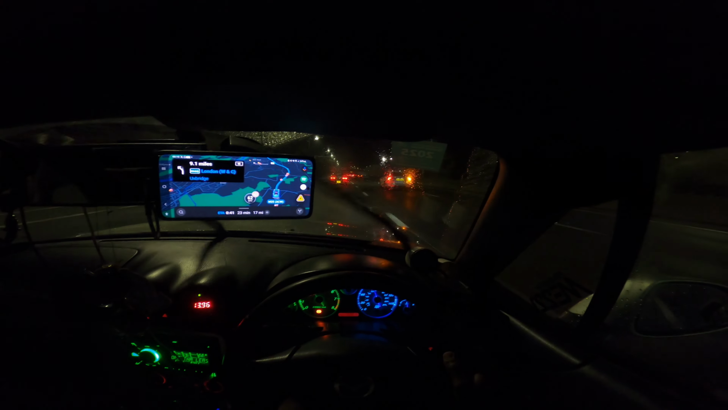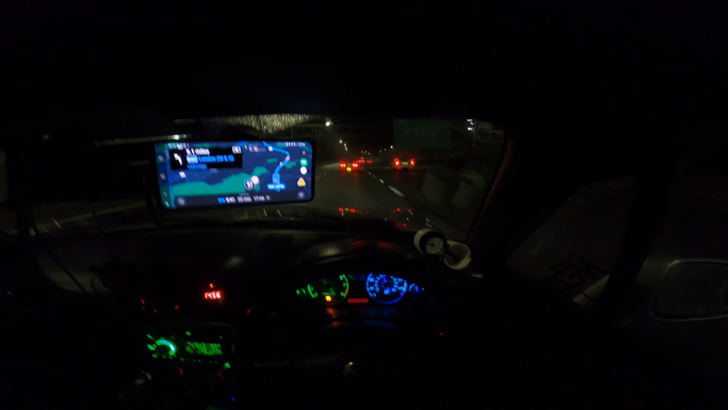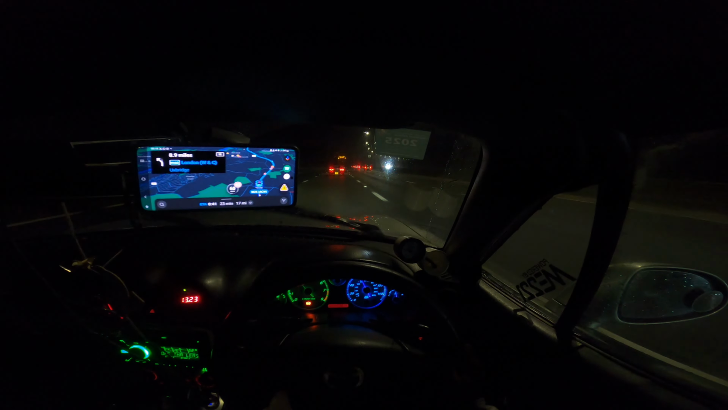I want to put my foot down, but we're on the N25. There are so many cameras, and it's also so wet. If this had been in the summer, this would have been goated. But in the winter, it's kind of shit. Not the meet itself, I just mean the driving conditions.